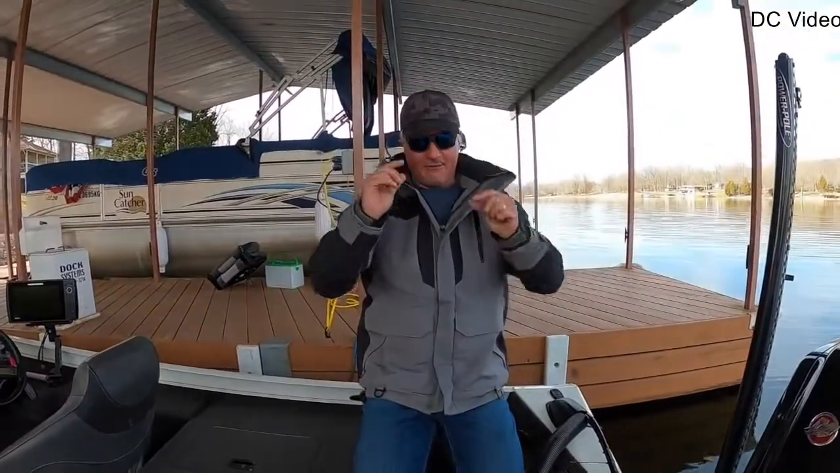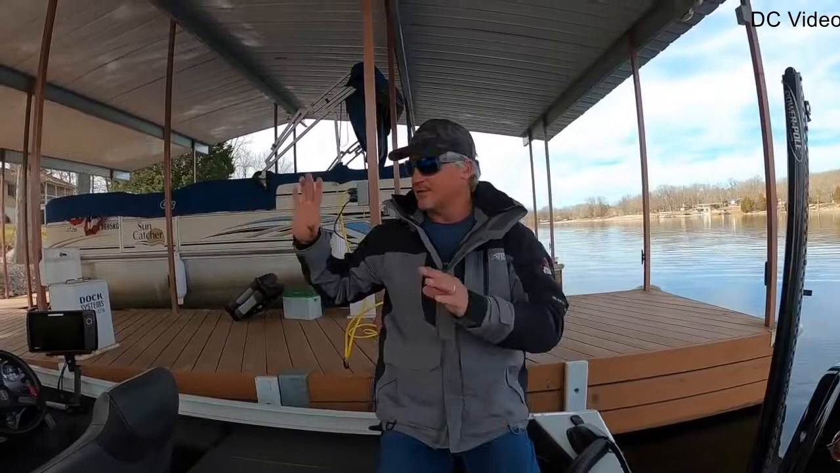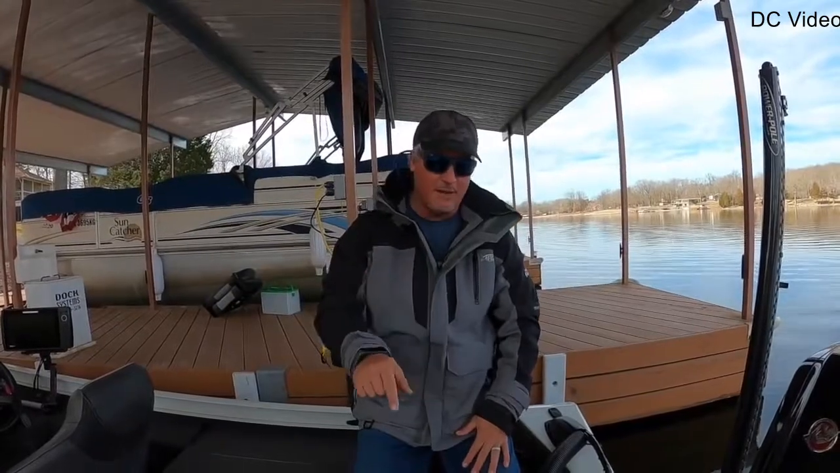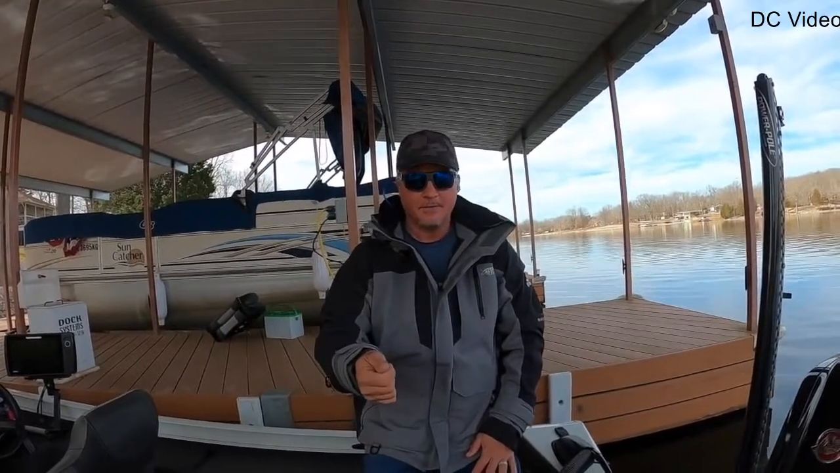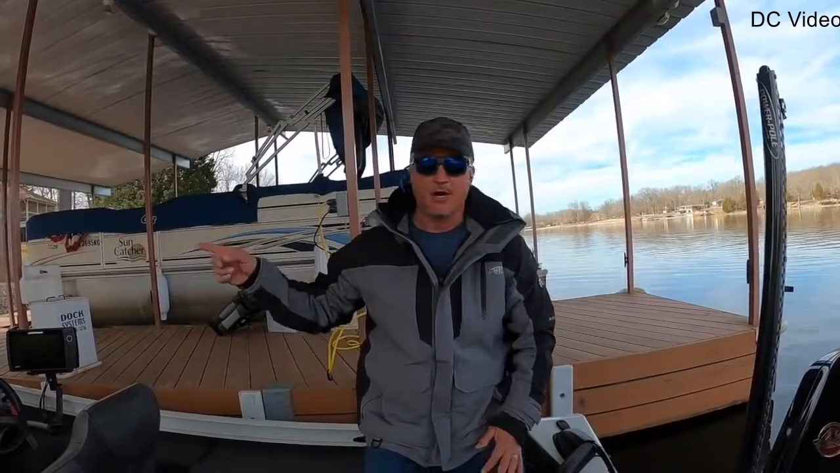Easy peasy. So basically I have lithium power going to the LiveScope and the Helix up front. That's all that it's powering. Priority number one is what's going to power everything up front. If I need to use the alternative power, which is the two Group 31 batteries that I'll have over here, I can just throw a switch and it switches from the lithium to the original two batteries that were powering the Garmin originally.